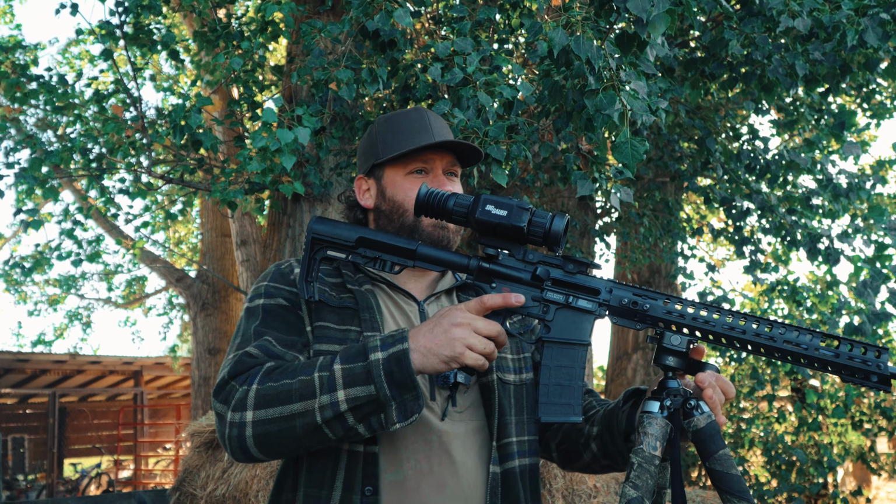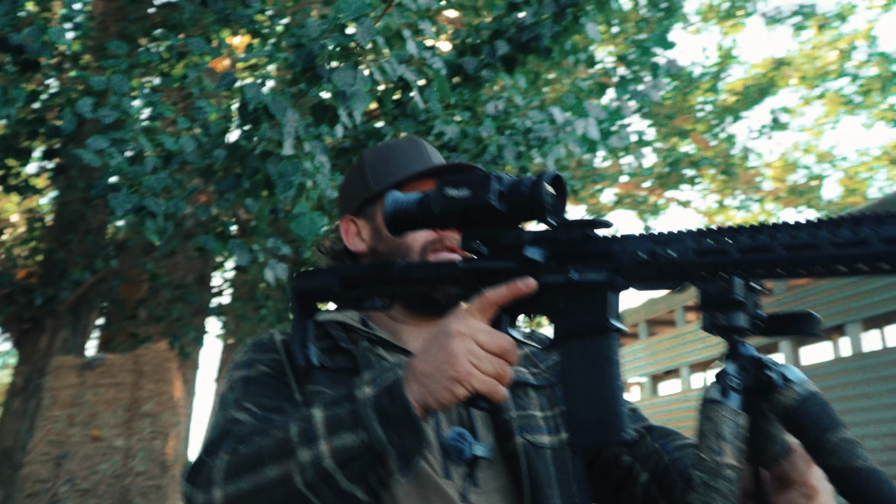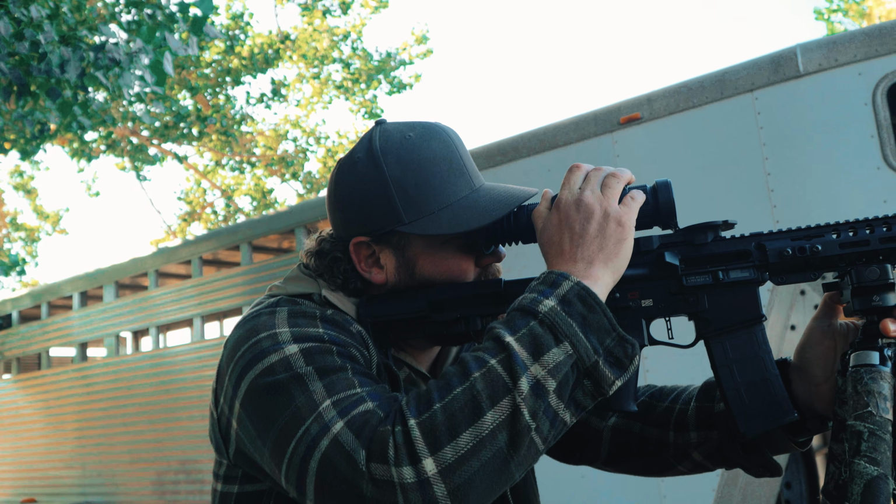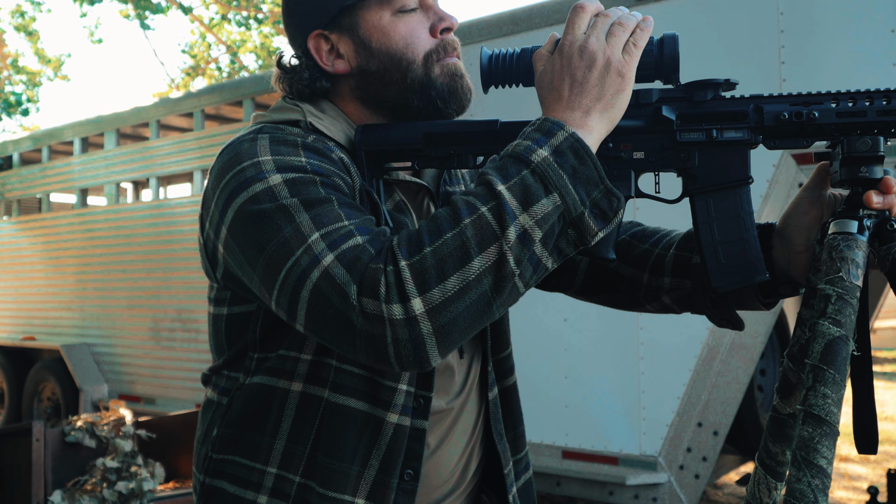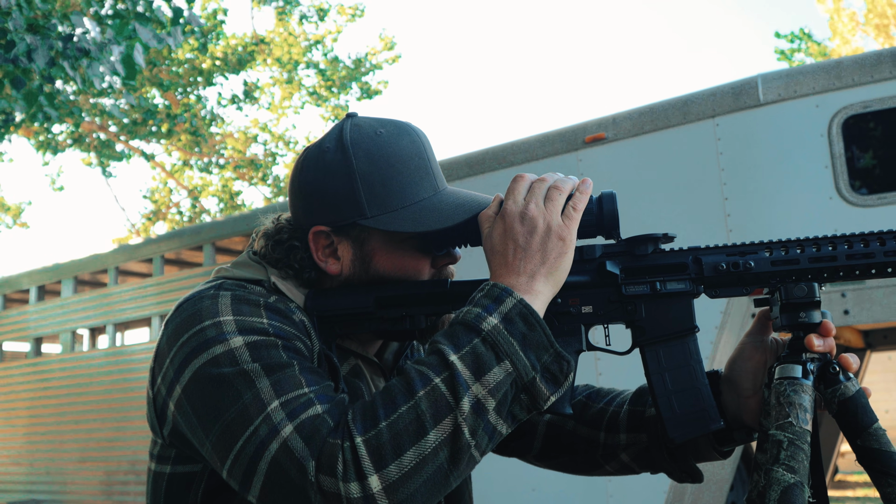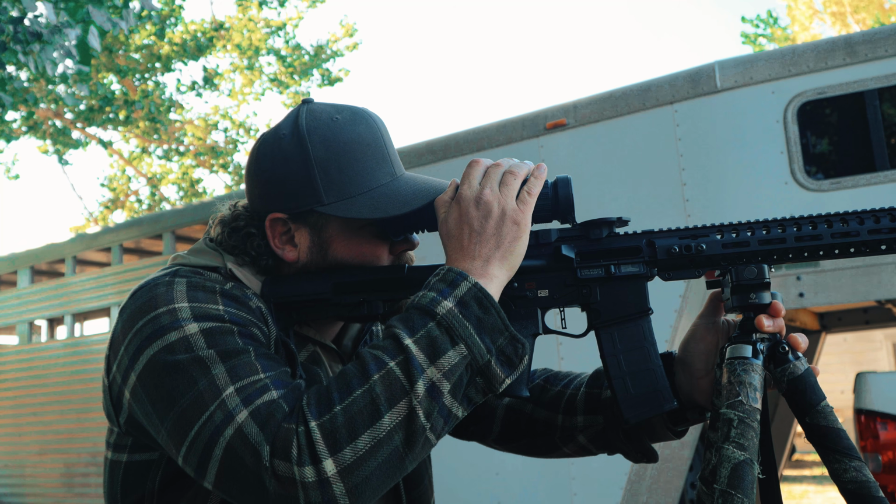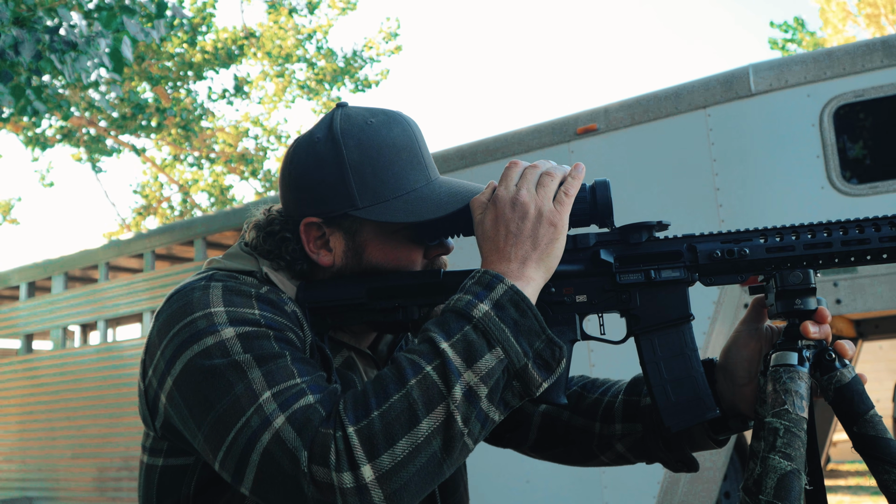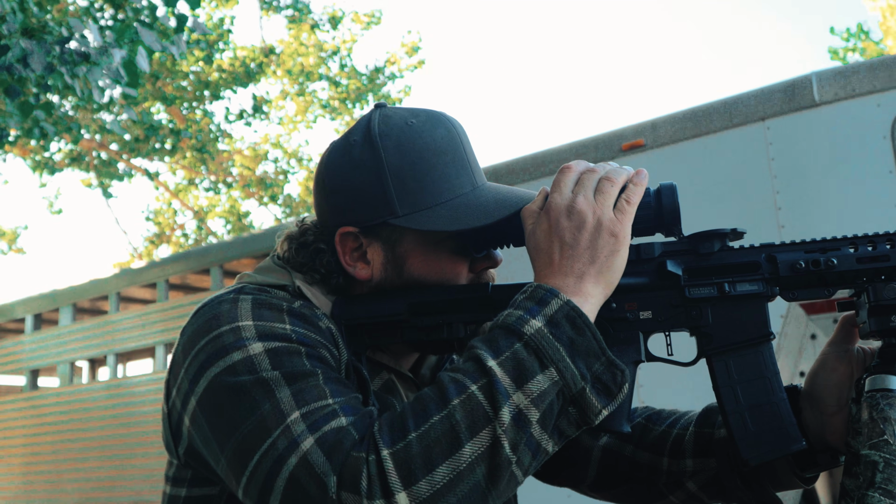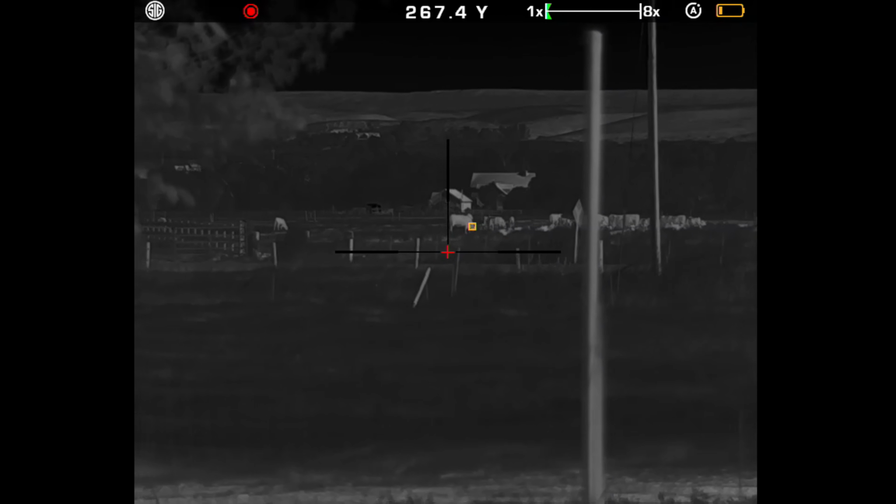So let me just see if I can get this rangefinder to read something for you real quick and just show you how it works. Rangefinder is the far button on the right, so we're going to just hold that down for a second and we're going to see what we can hit here. If you hold the rangefinder down, it will go into a continuous scan mode, and it will just start giving you readings off of whatever it is hitting.